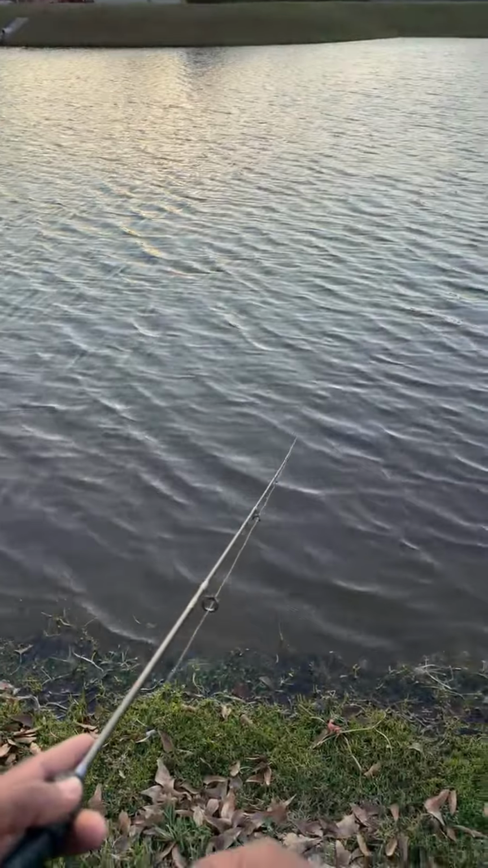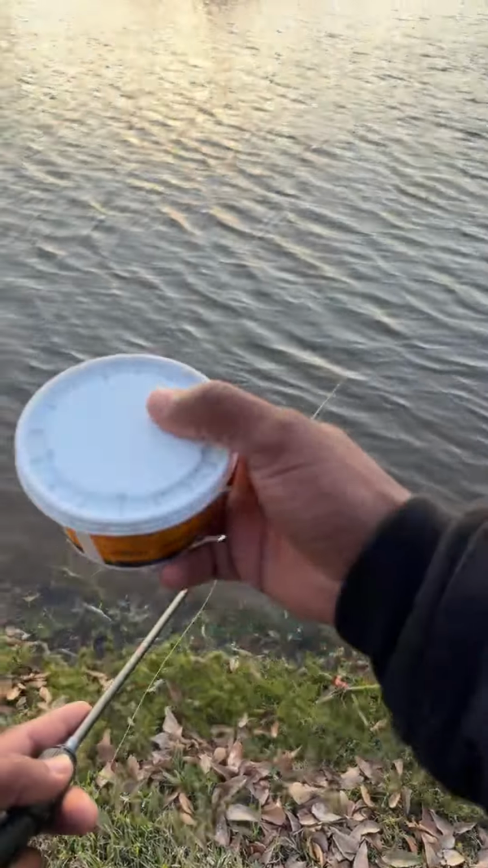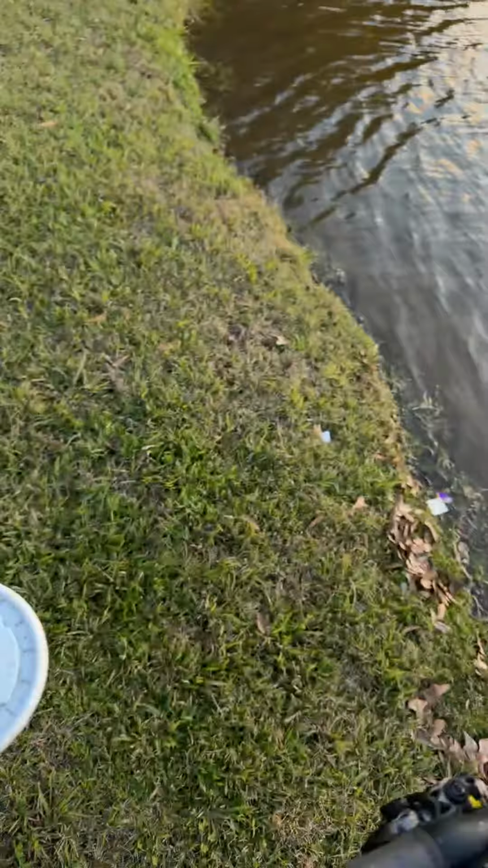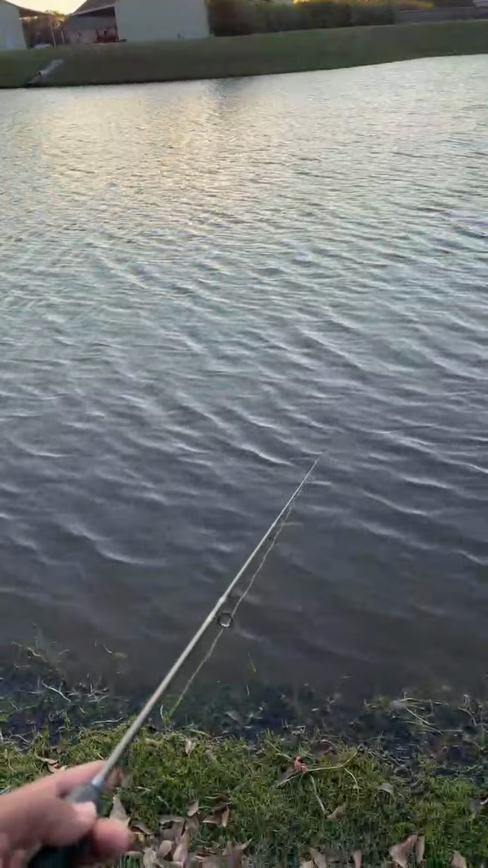But we got the worms for the bluegills. I'm gonna get them in my pocket. I literally had worms in my pocket. This is the worms from the other day. I had them in a little refrigerator in the garage. So we'll throw this little bait for a little bit.